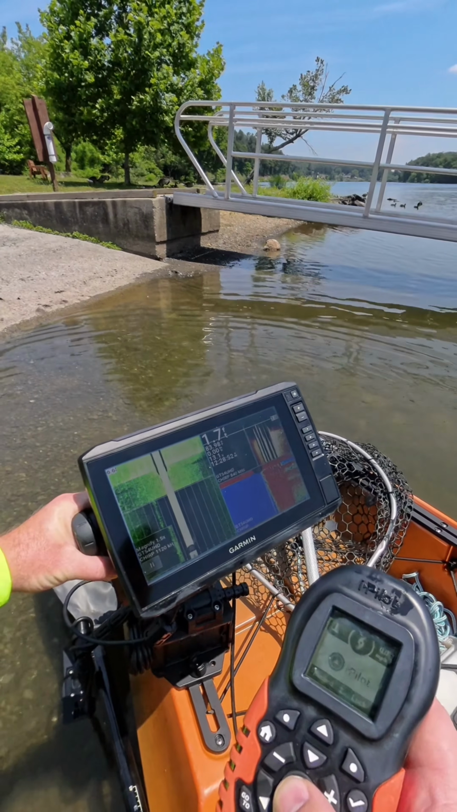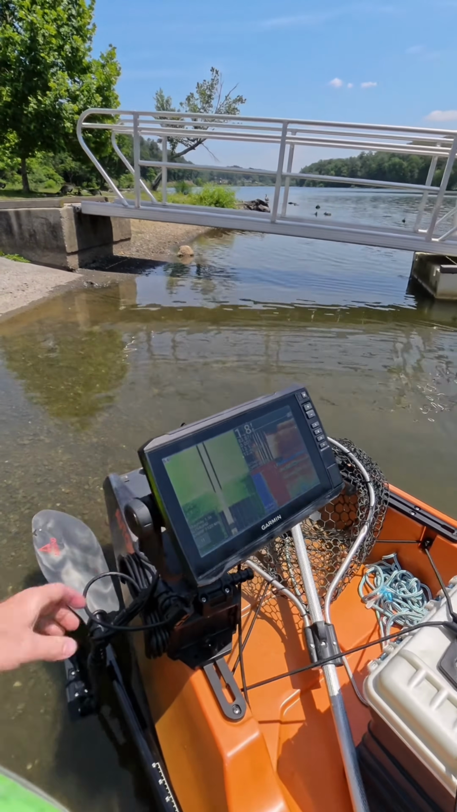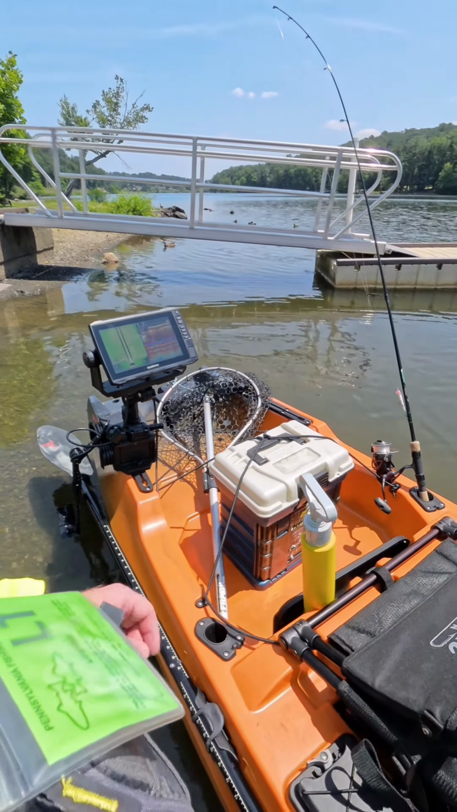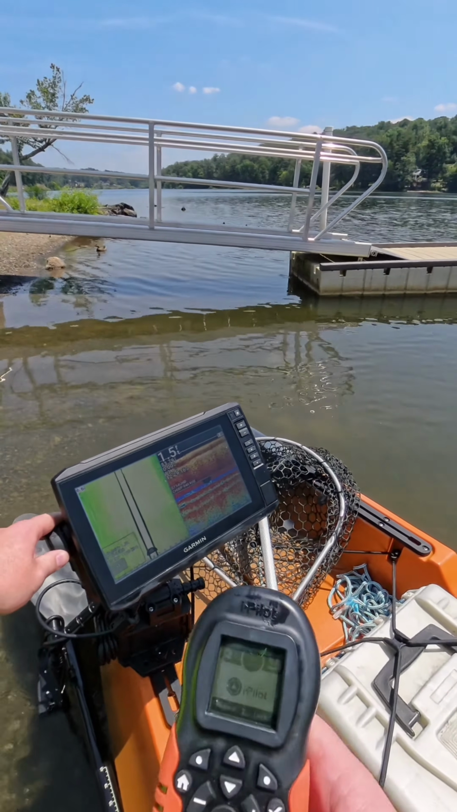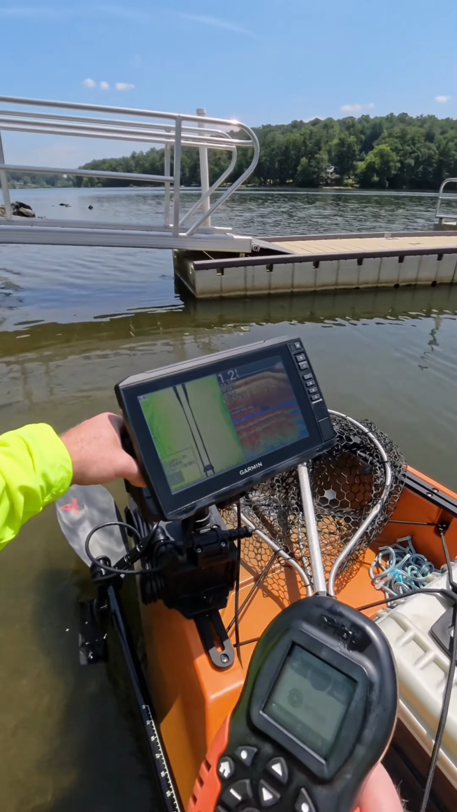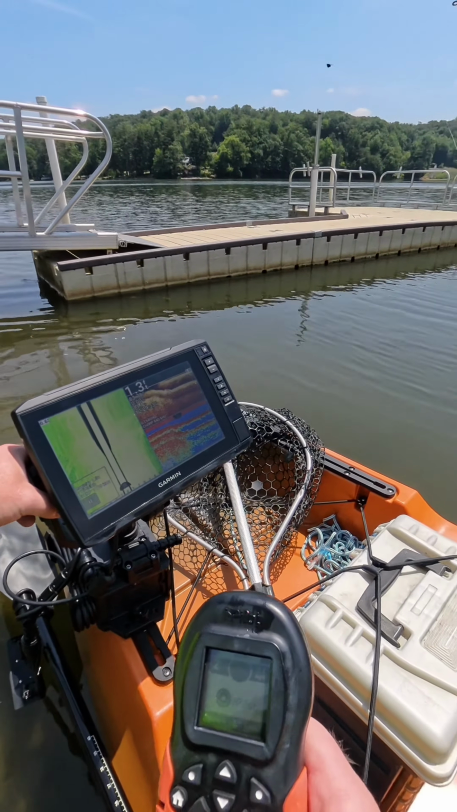Yep, still get tons of interference, so it doesn't seem to be the motor. Definitely has to do with the wiring. So I guess I'm going to have to run a separate battery. And actually, the motor's not even on right now. Actually, I think that I might have fixed it.